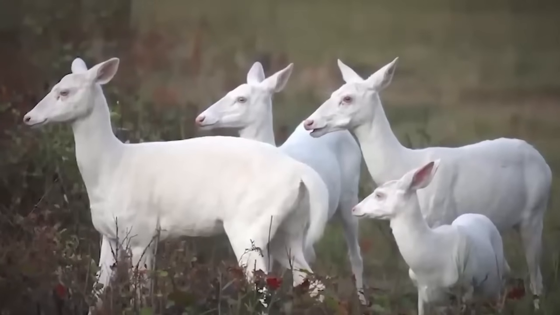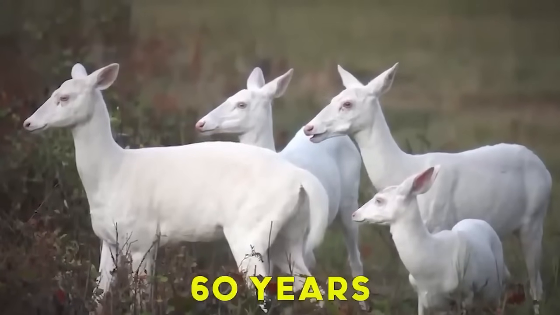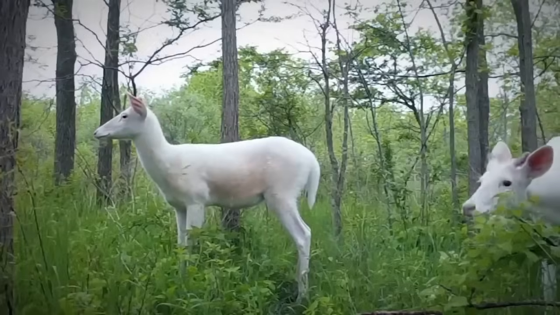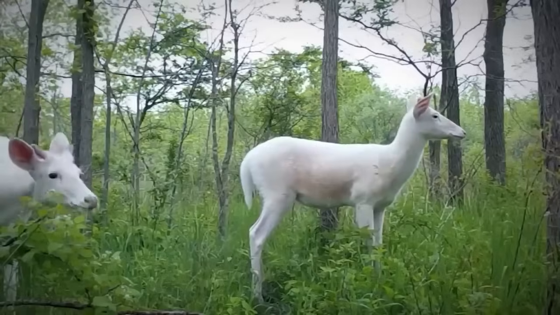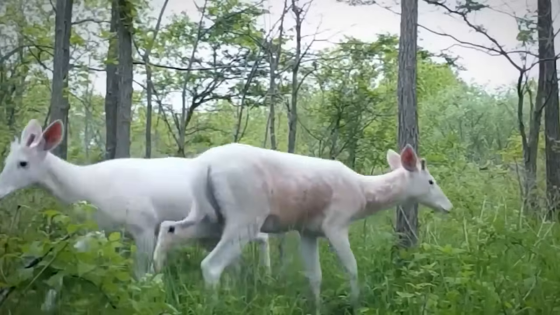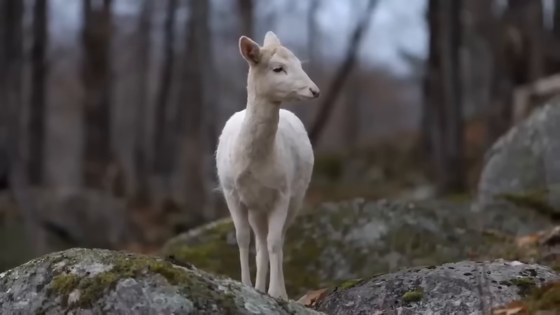These rare beauties have flourished for over 6 decades, and the army's got their backs. So, no venison on the menu here, folks. Just a haven for these magnificent white-tailed deer to frolic and rule the woodland in style.